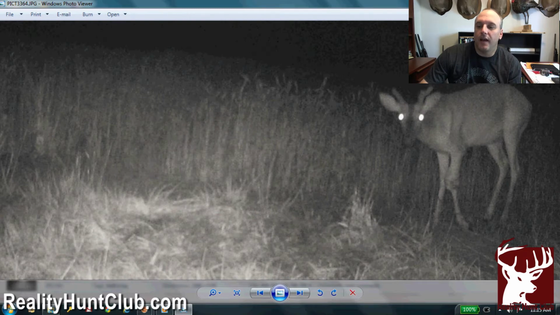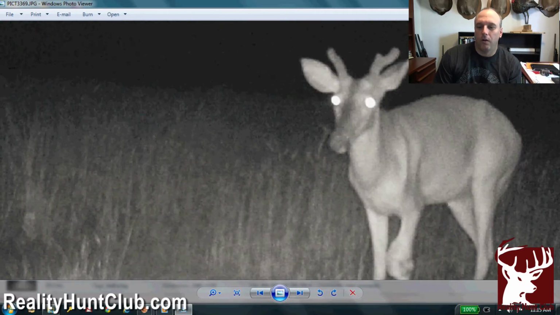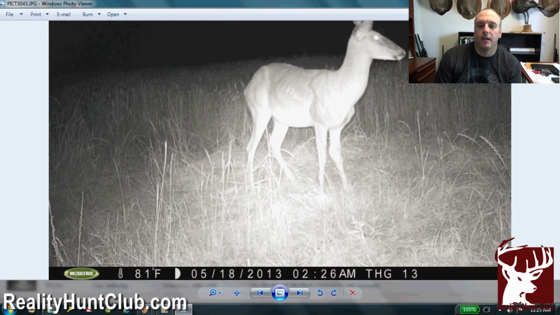But looks like he's got more antler on his left side, and that's where his injury is. So it should be interesting to watch him. He's coming to the corn pile. That leg just looks horrible. But he's getting around. There's about 3 or 4 coyotes that are going past his corn pile, but he seems to be getting around okay.